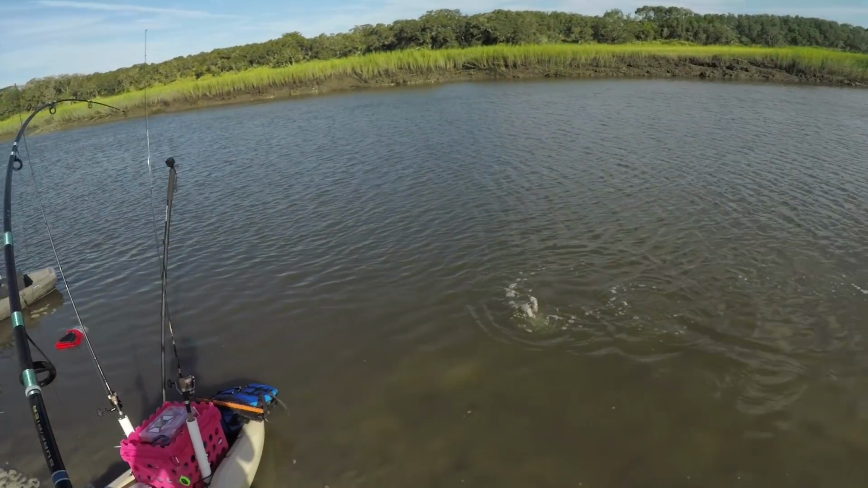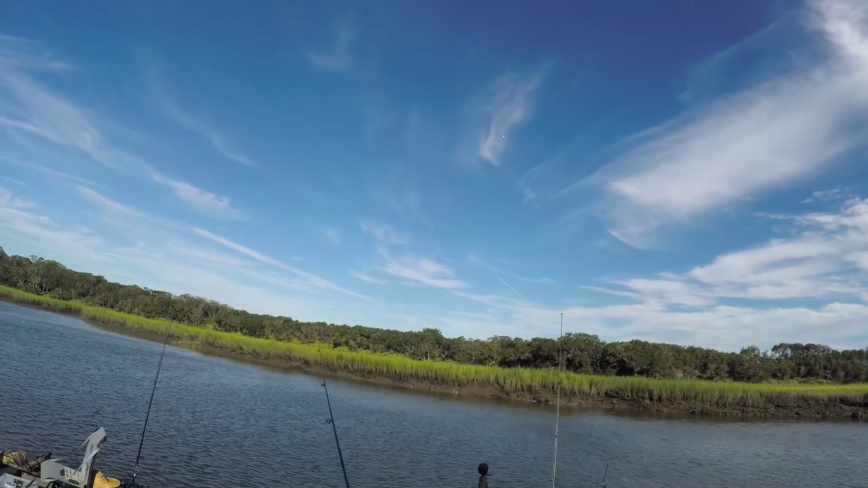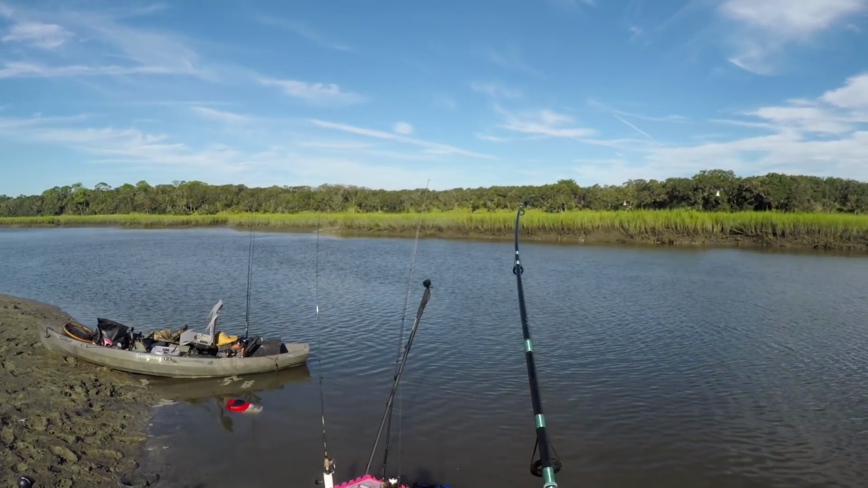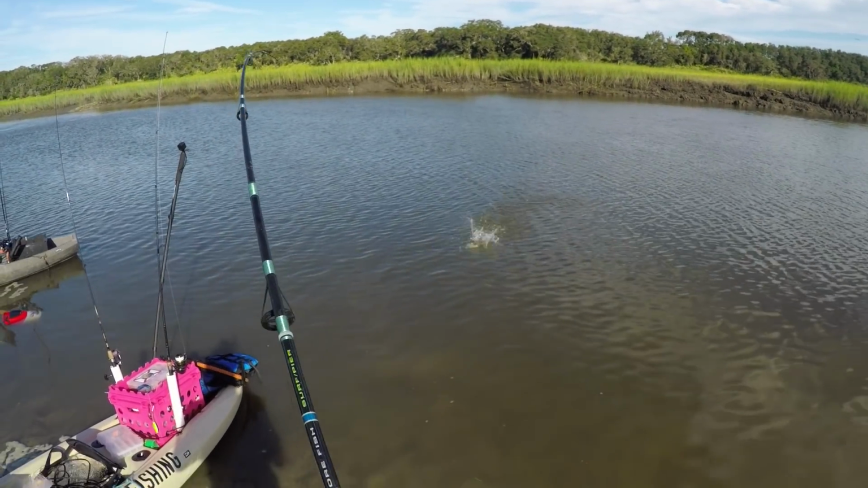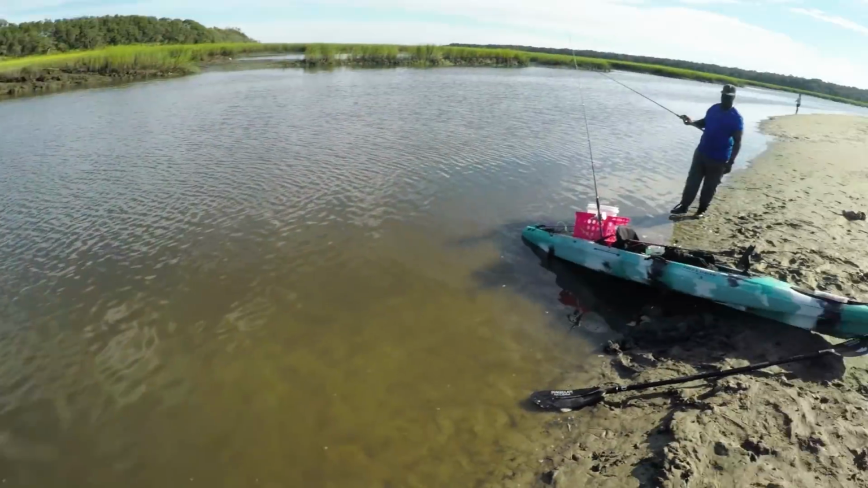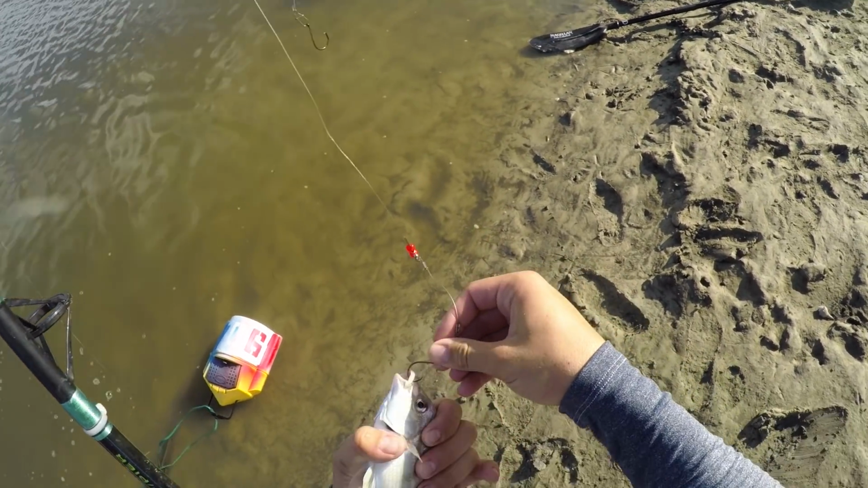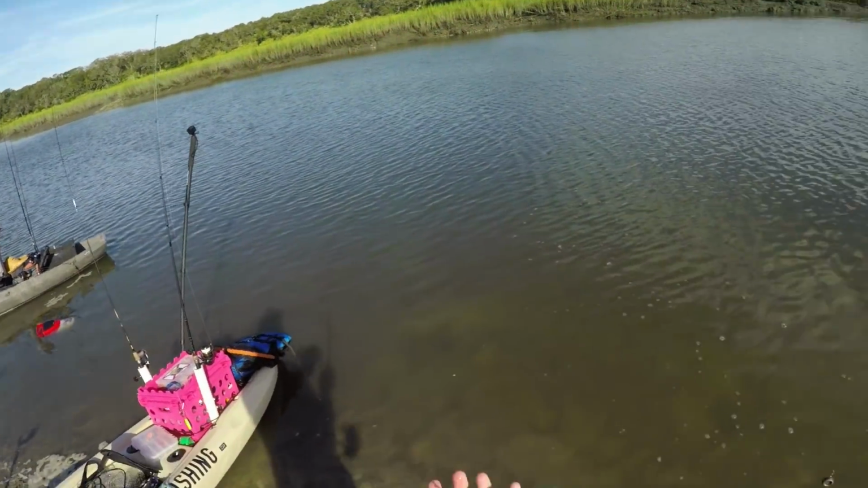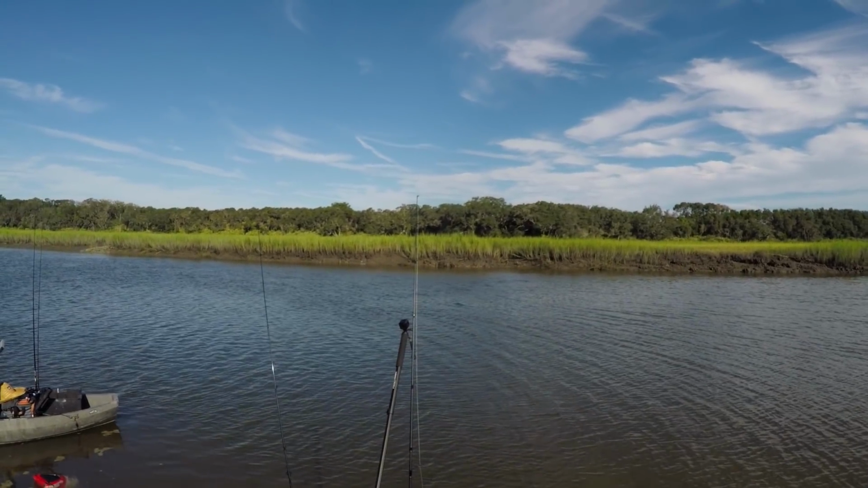Another drum, black drum. I hit. Oh shit. That's a big one. Now I'm wishing I'd brought my big drum reel.